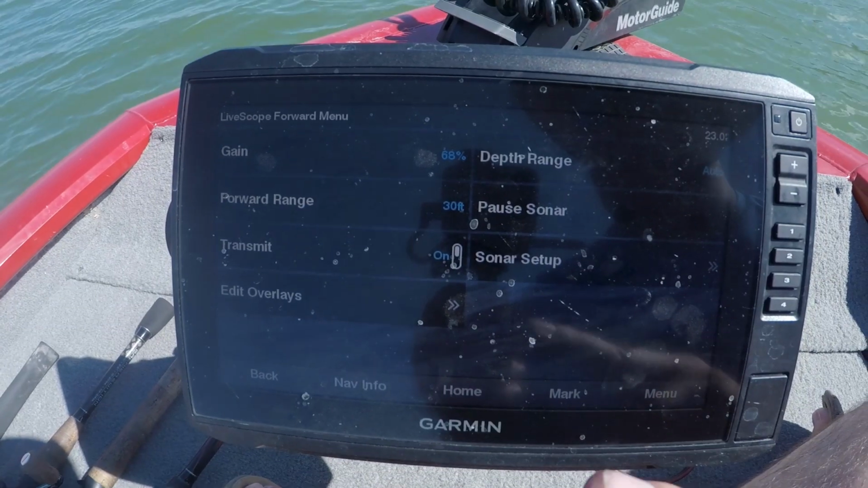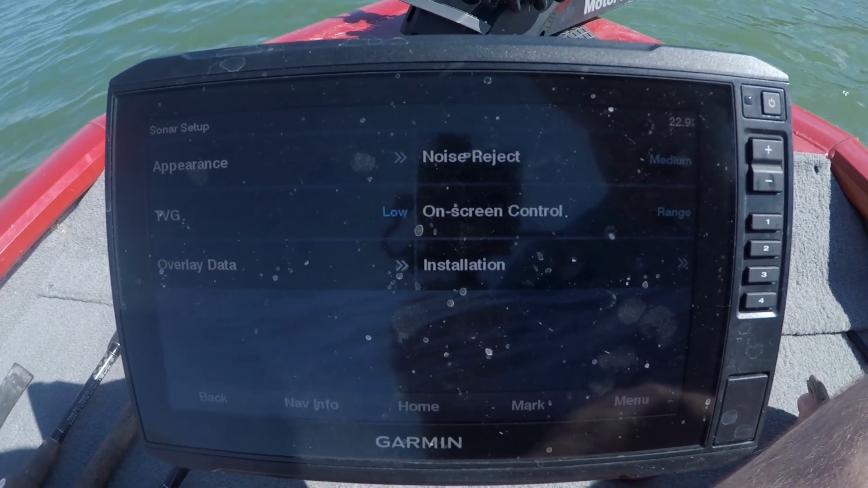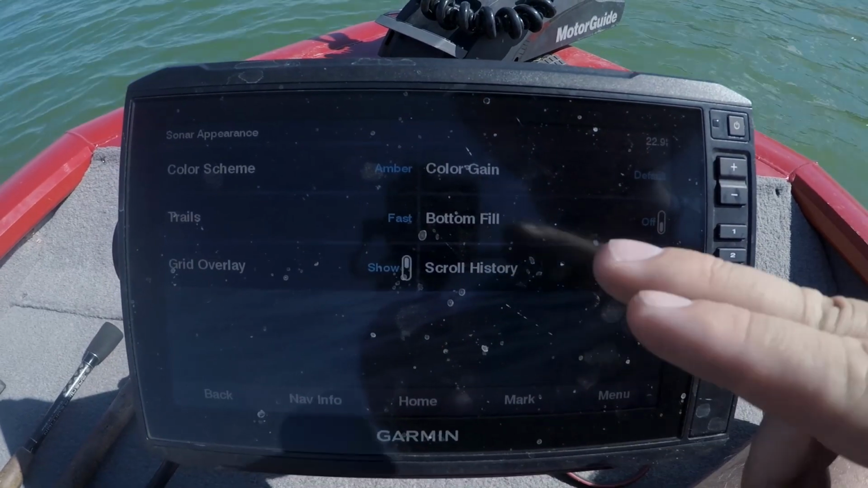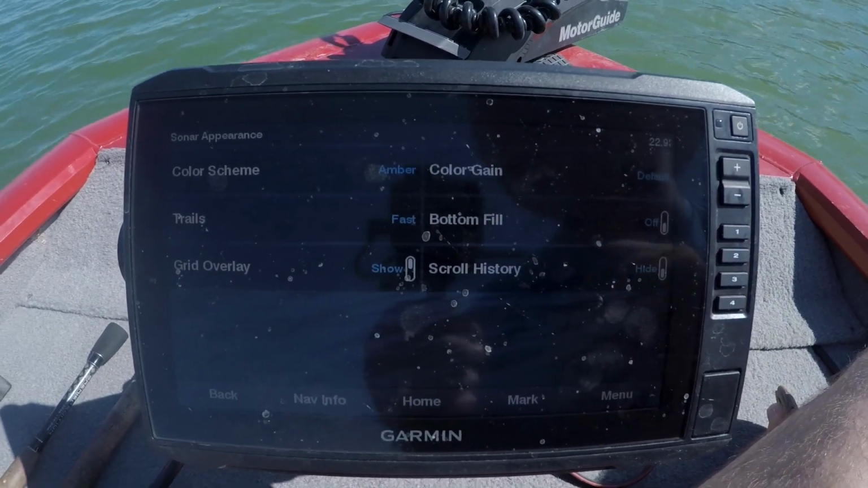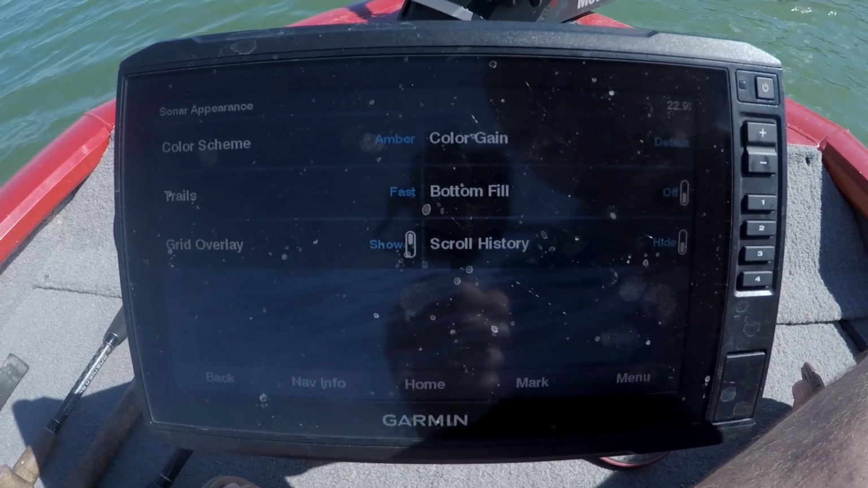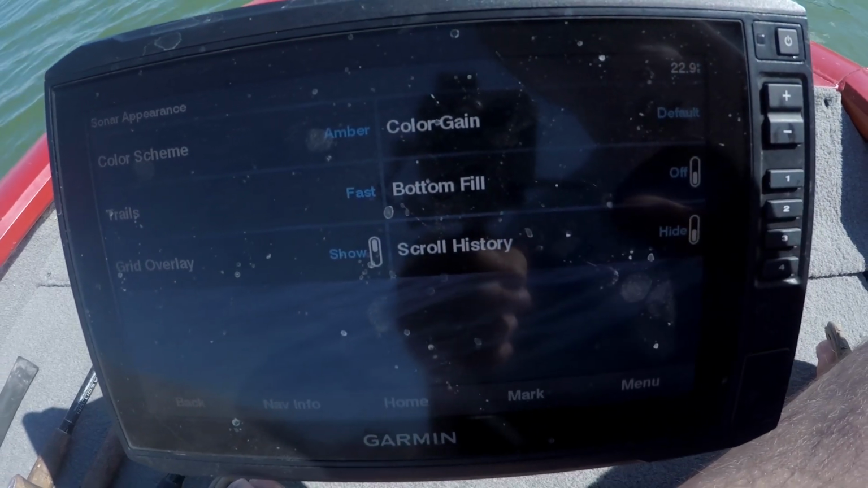Oh, and there's one other setting we didn't talk about, and it's definitely worth talking about, so let's talk about it right now. This other setting is a part of the appearance, and it's the trails. I like to have the trails on fast. Now what a trail is, it will tell you when something is moving on your screen.